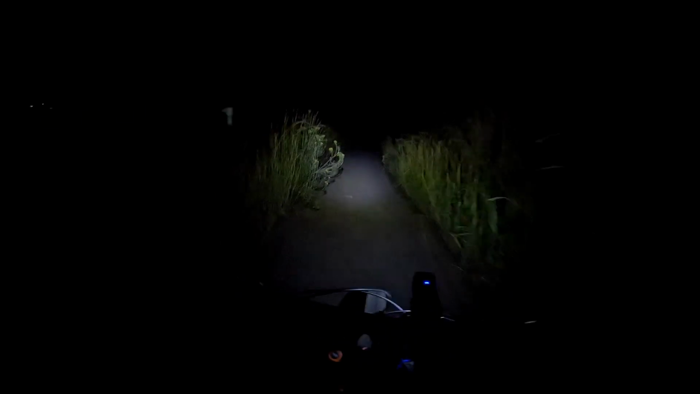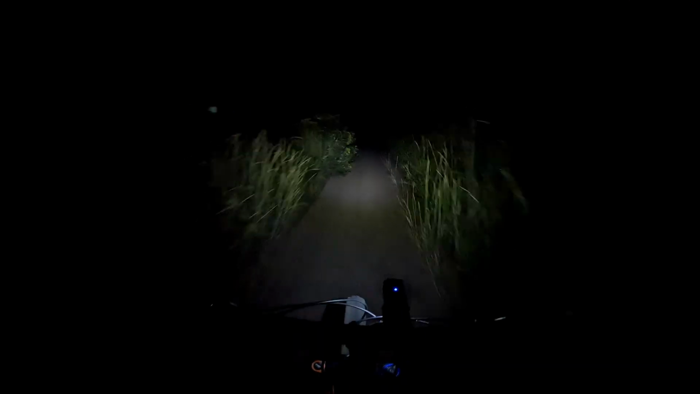All right, almost to the end. This last part's pretty fun. Just has a bunch of drops from the water bars. Gotta get up this little hill, get some speed. Shift up, move pretty quick. There we go.